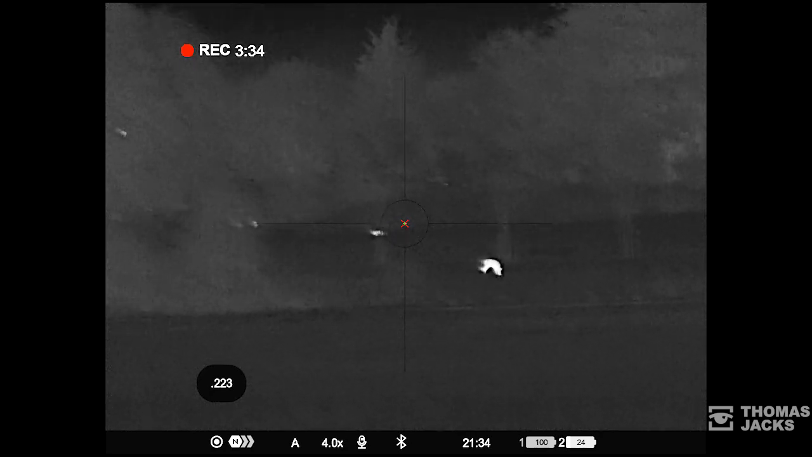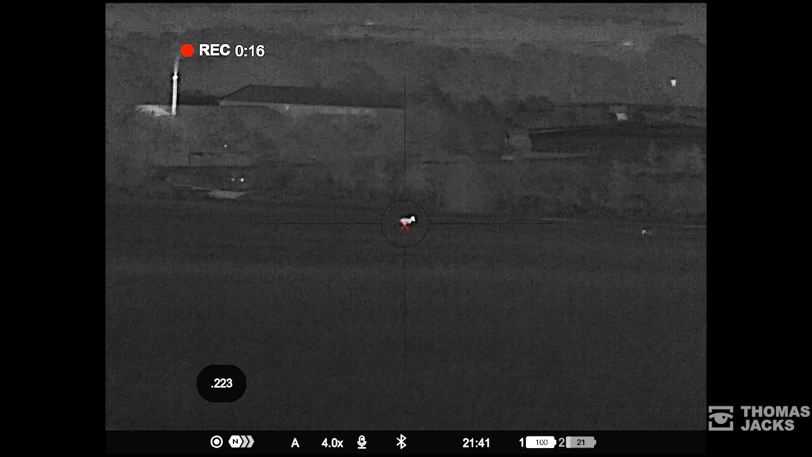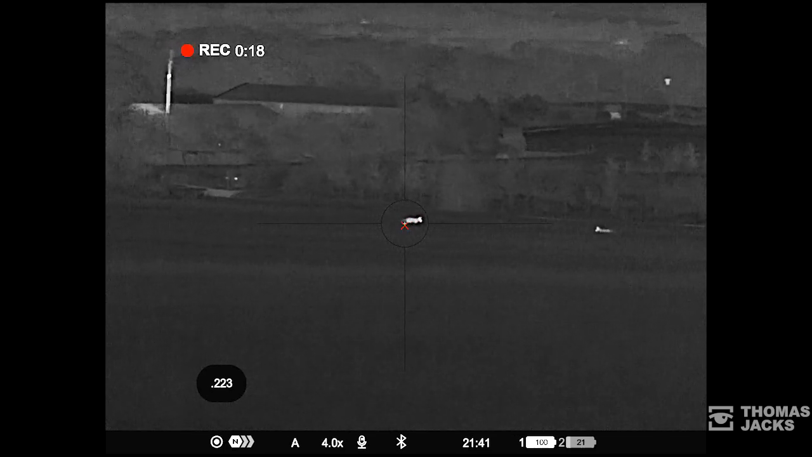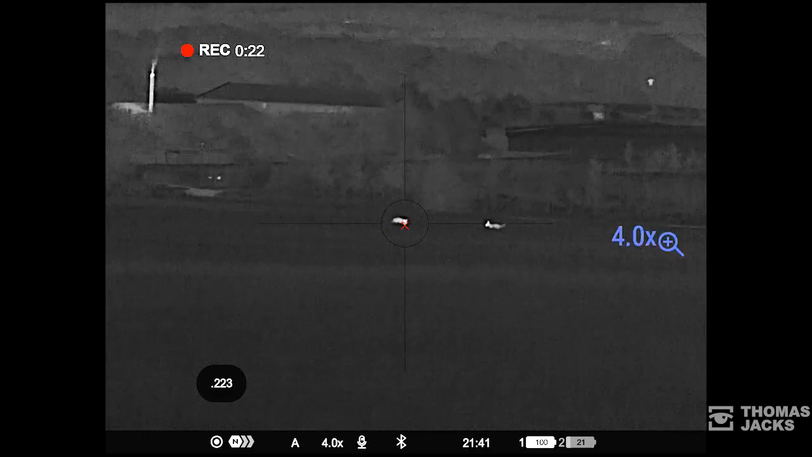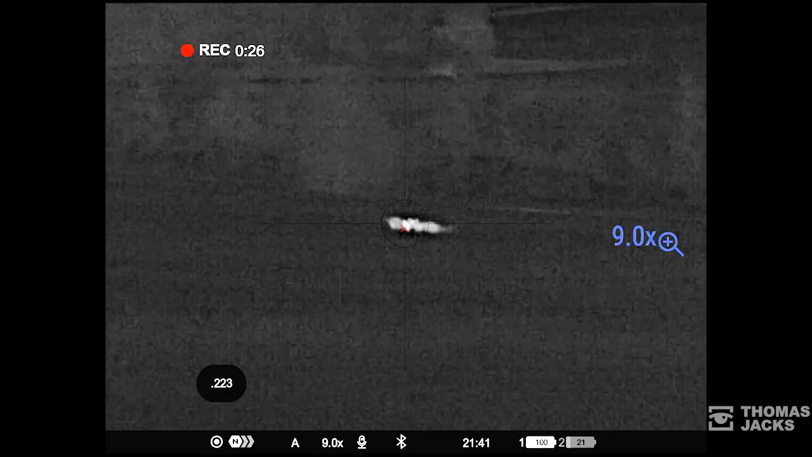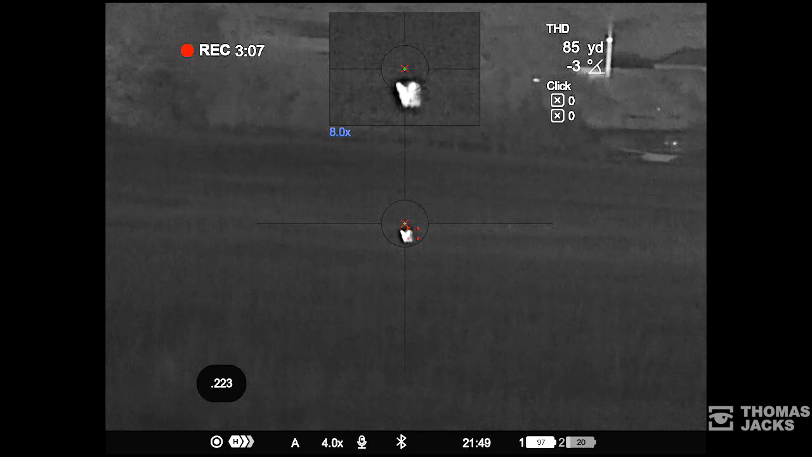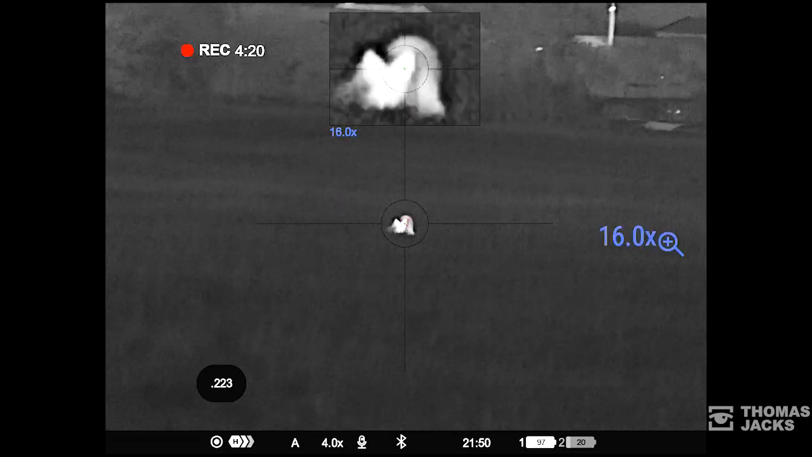280 yards with a massive display, that's clearly a fox. 241 yards. No need to work out the holdover, it's all done for you for these foxes. And for the ultimate foxing view, it's just one press to switch from zooming the whole screen to combine a wide 4x view with a digitally zoomed picture-in-picture window up to 32 times.